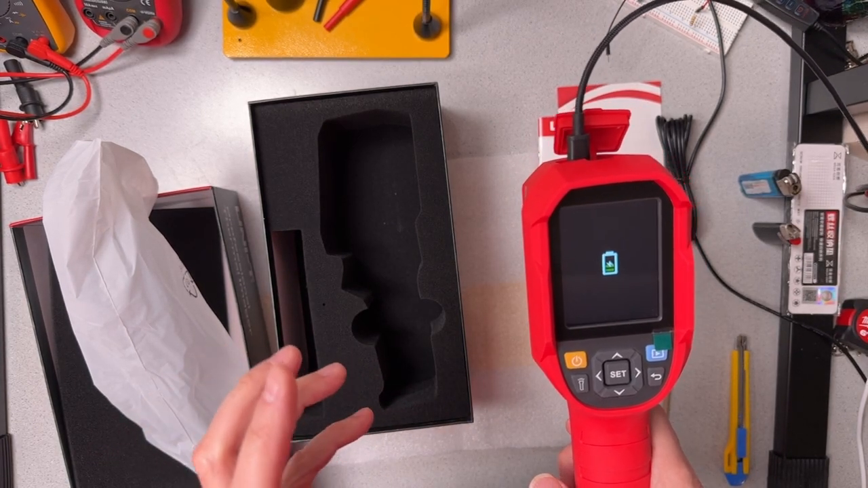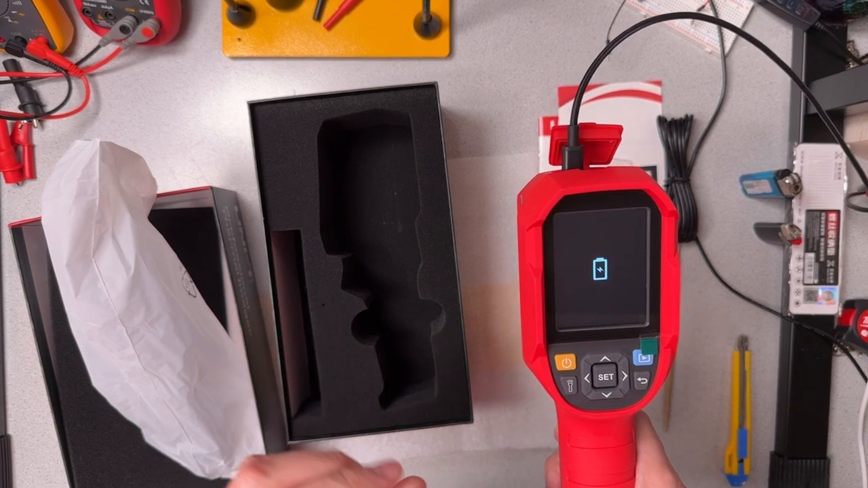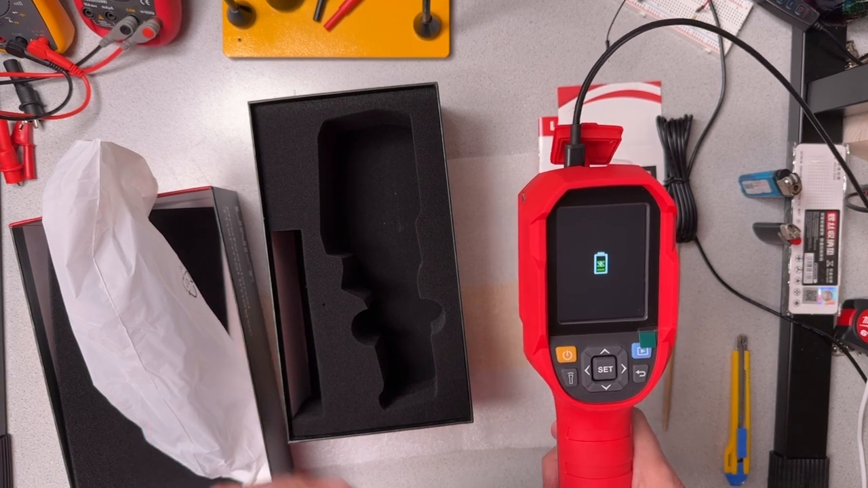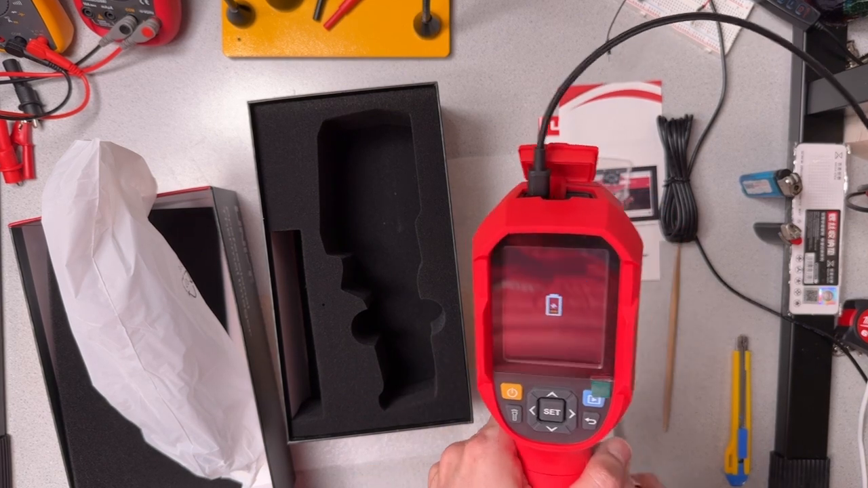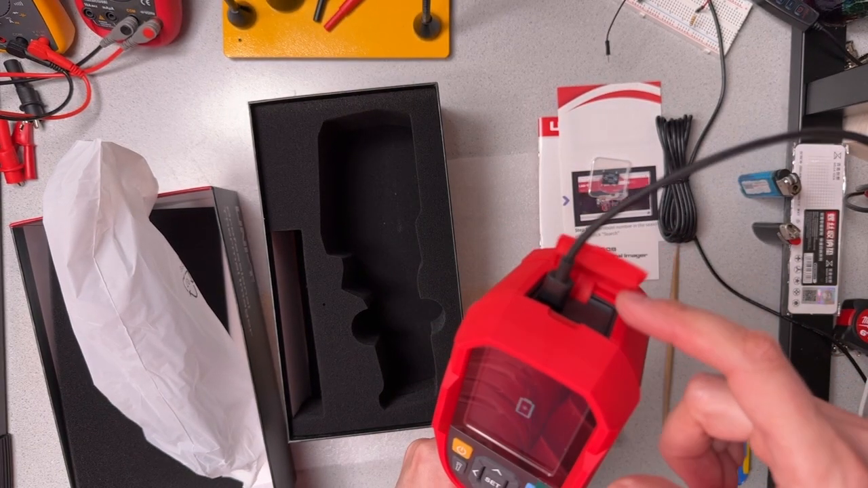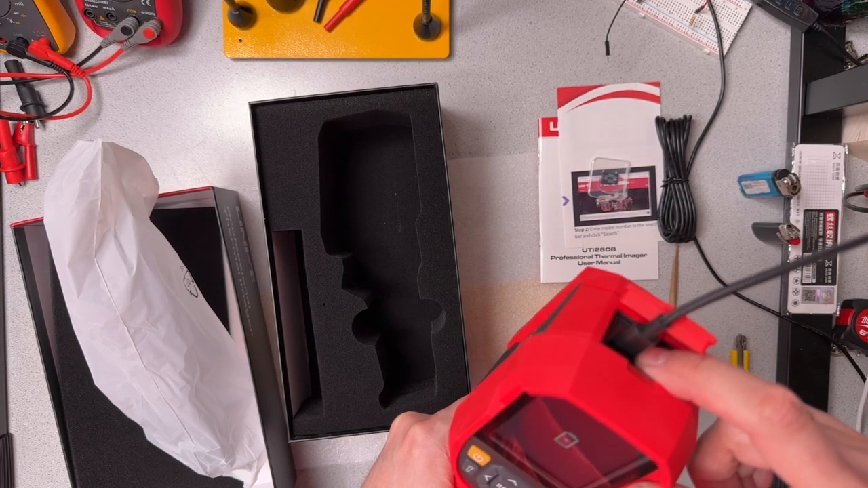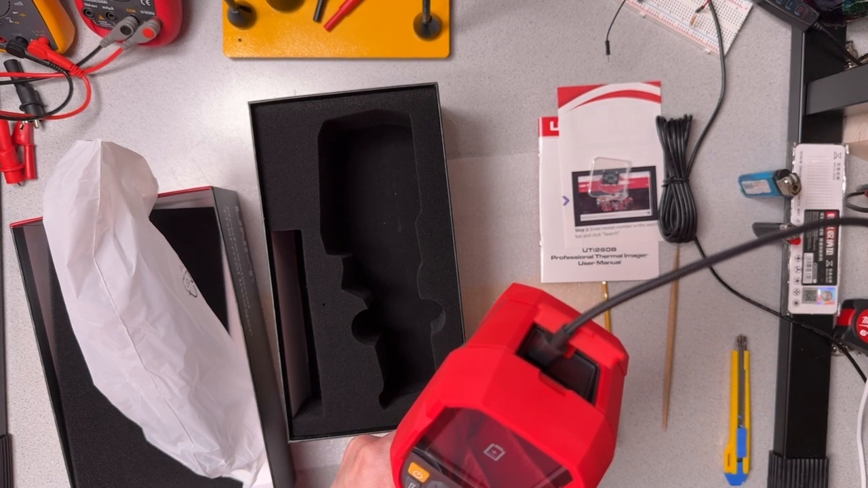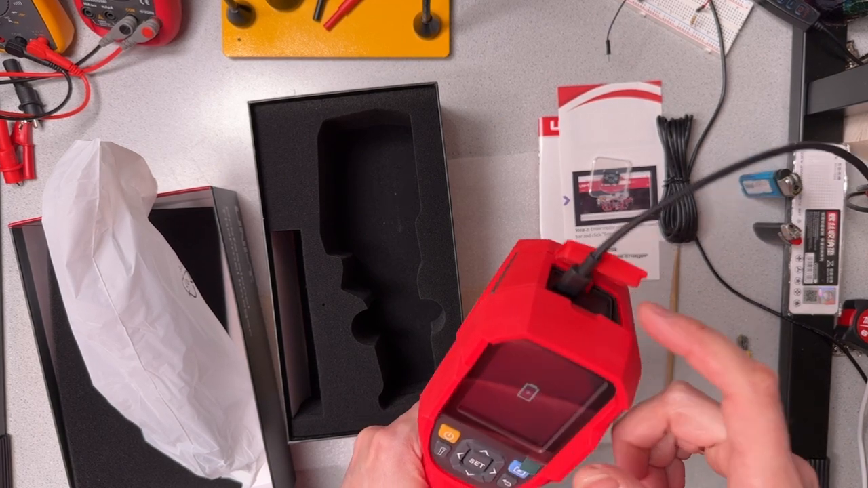the world overall moves towards USB-C, it seems to me a bit of a poor crutch that there are these USB-C to USB-A, or I should say USB-A to USB-C cords, so that we can charge these items through the USB-C port, but they may as well have been micro USB ports like we used to operate, because we still need to have a USB-A output at the other end in order to charge here.